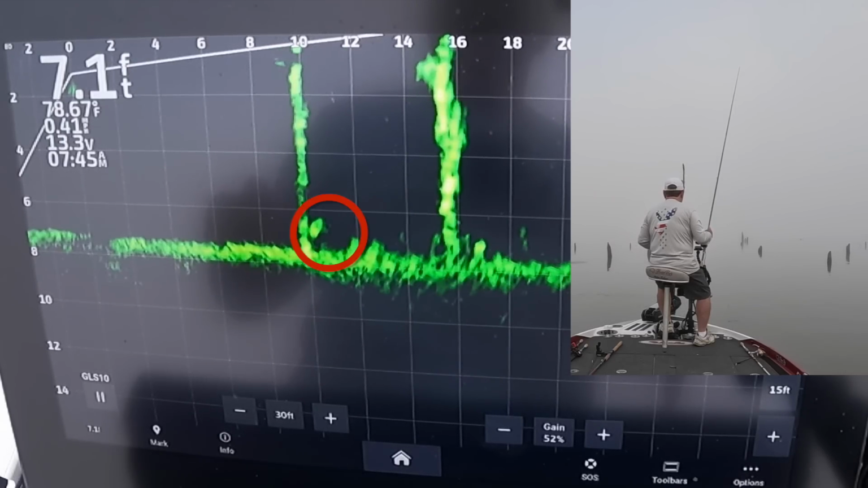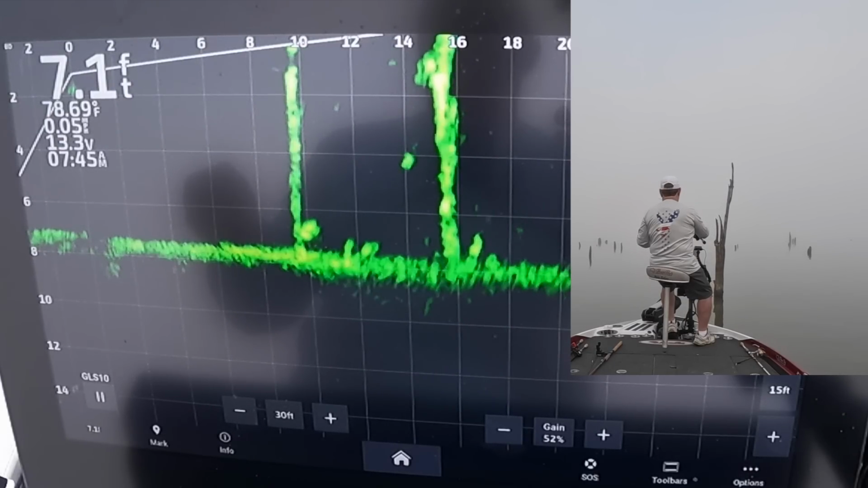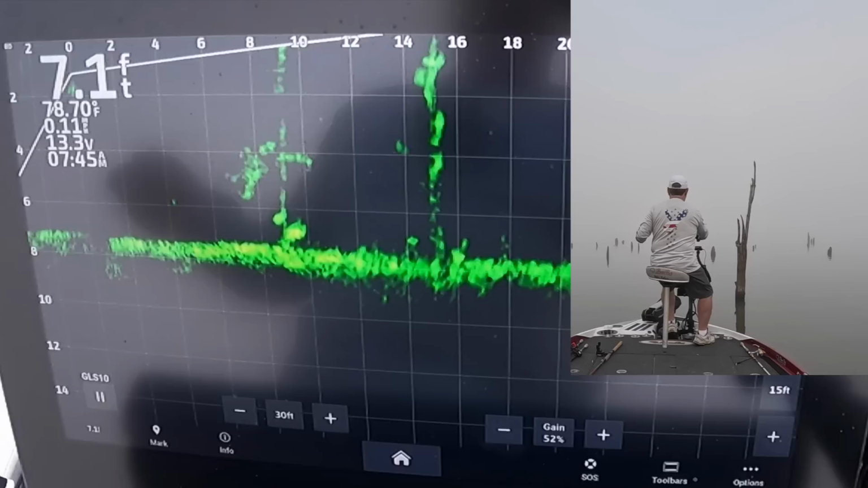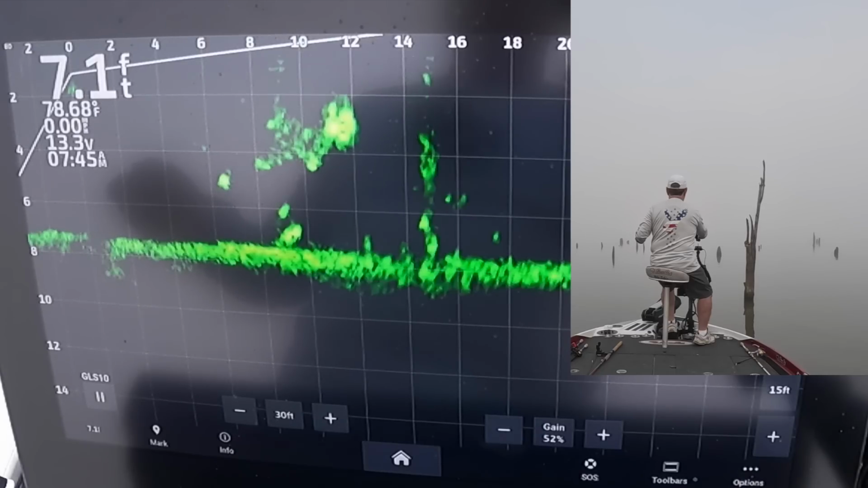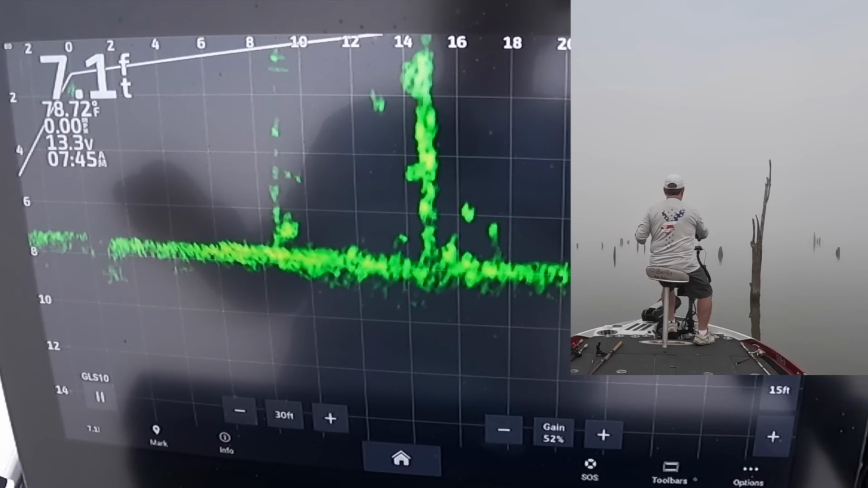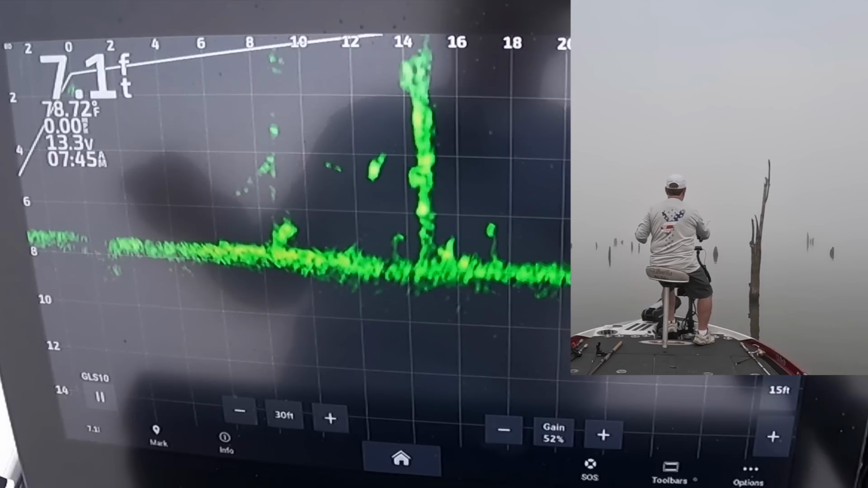There it is. Now it's out there at 10. See it right there on the bottom of that tree? Come on. Come on. It's a minnow, dummy. Come on, boy. They're not wanting it.